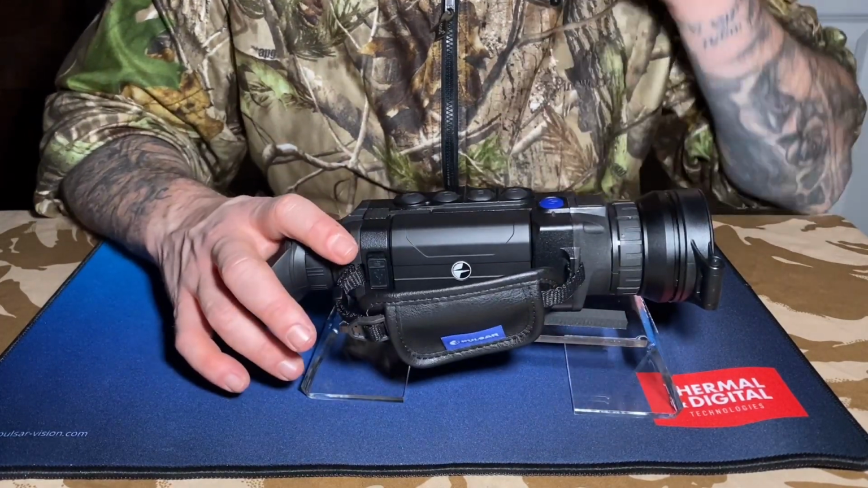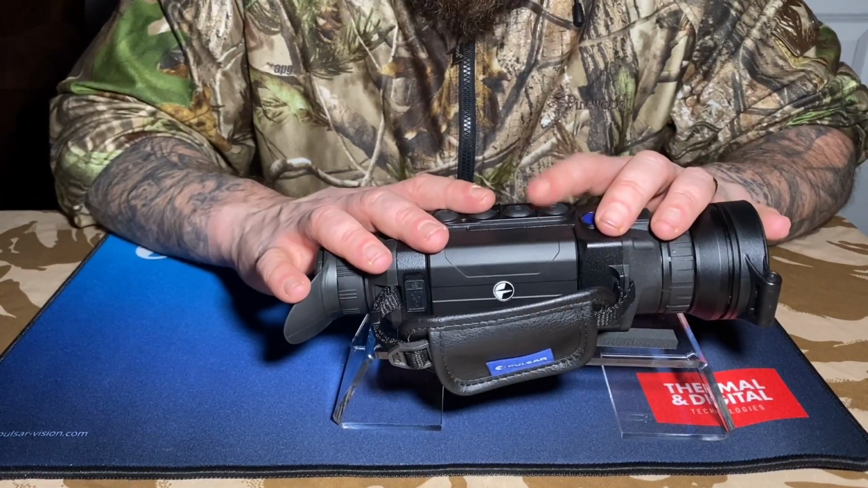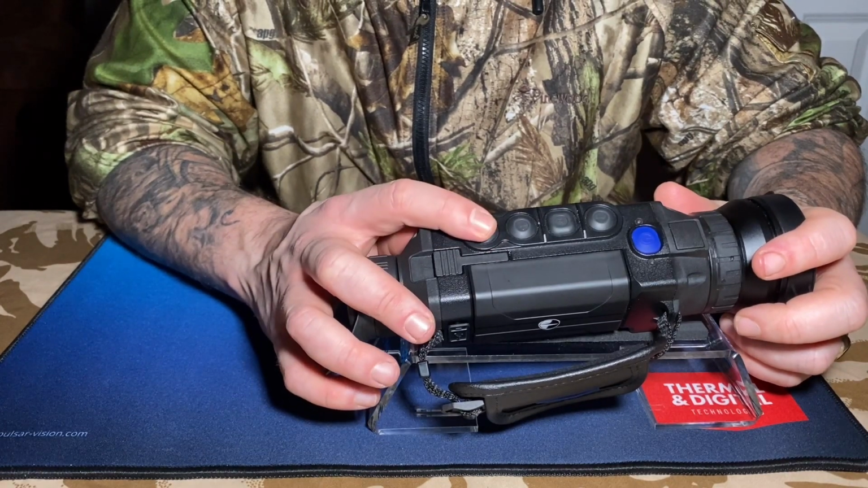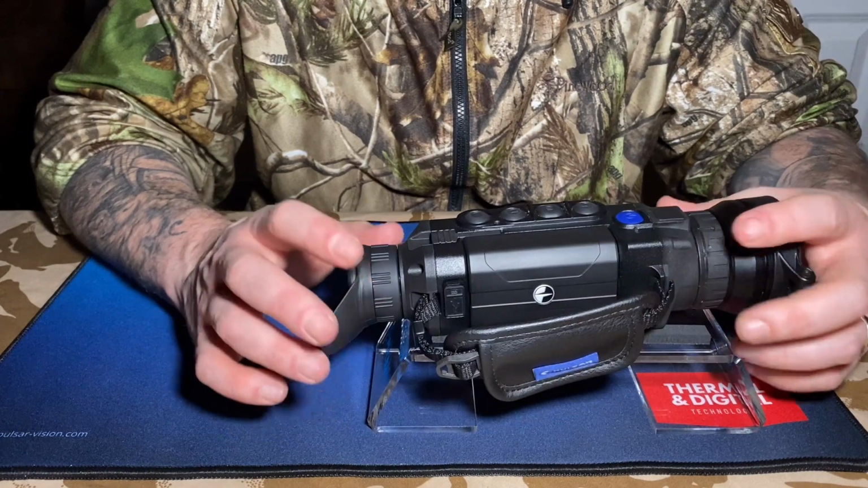At the same time, you can record either through the device itself, hitting record, which you do by this button here. Press it once for a picture, hold it down for record, and then it will start the video. And when you're looking through the screen, you can see all them options.